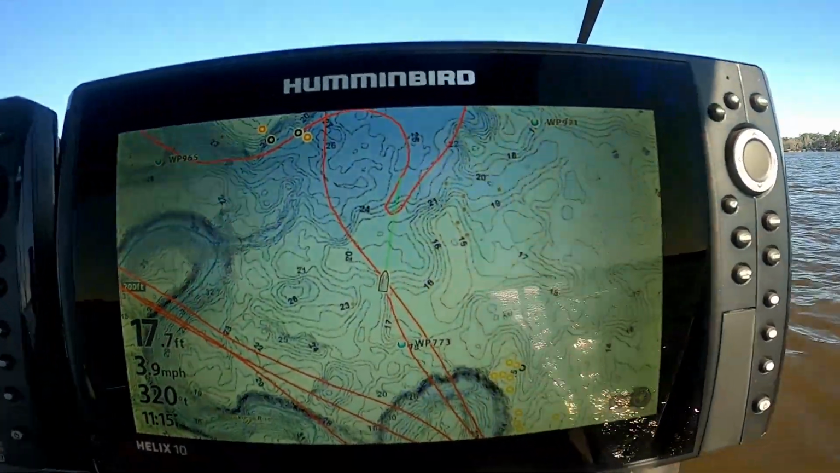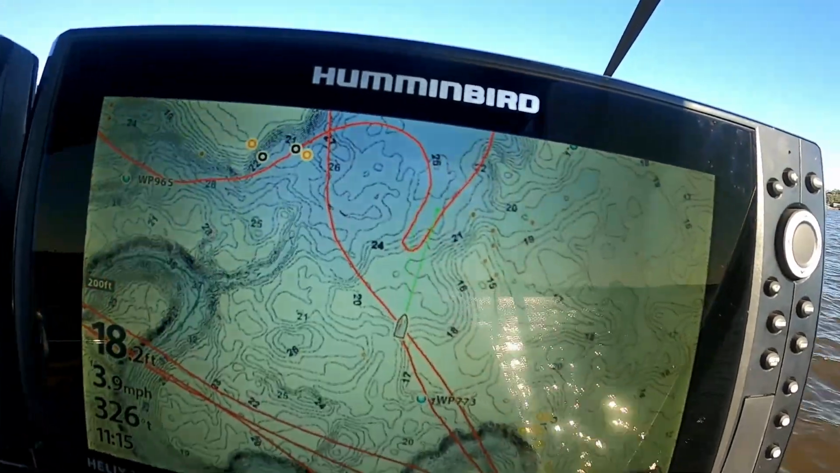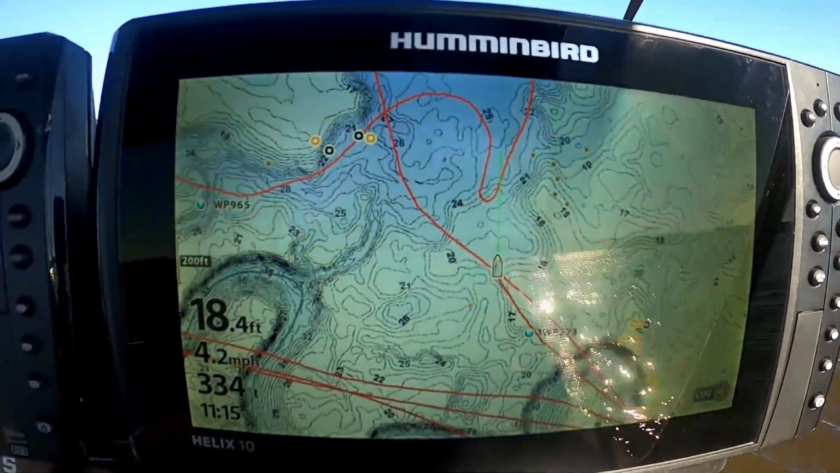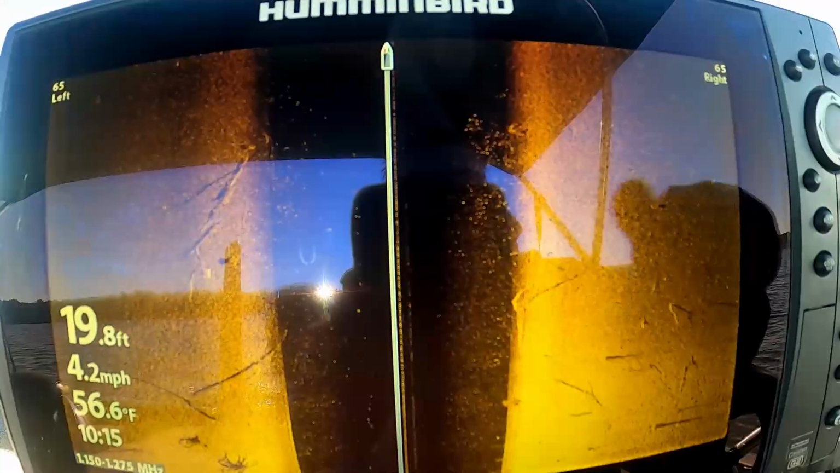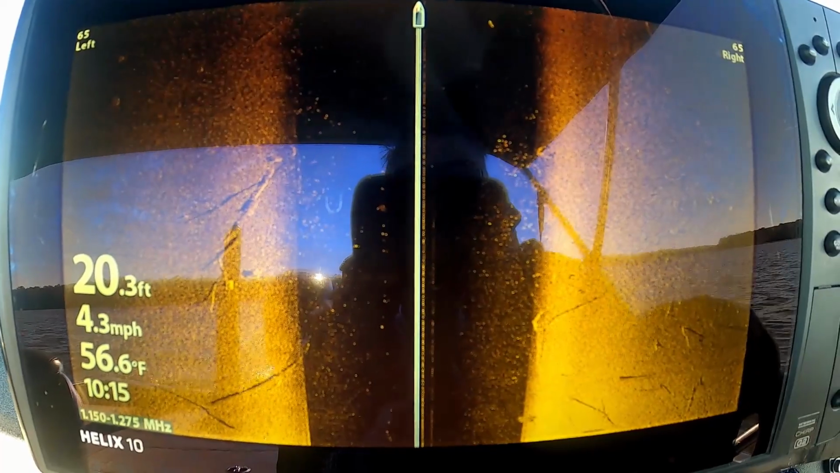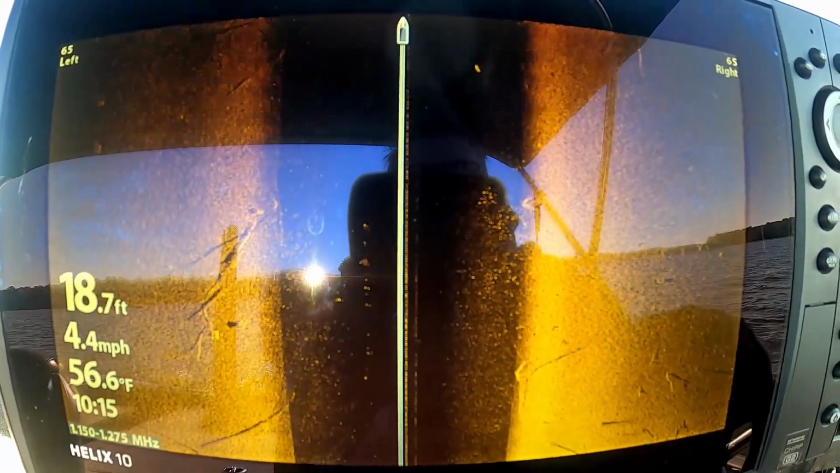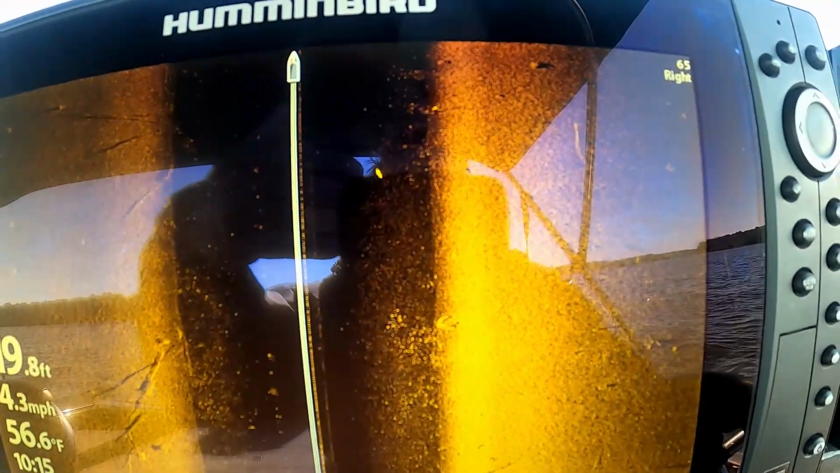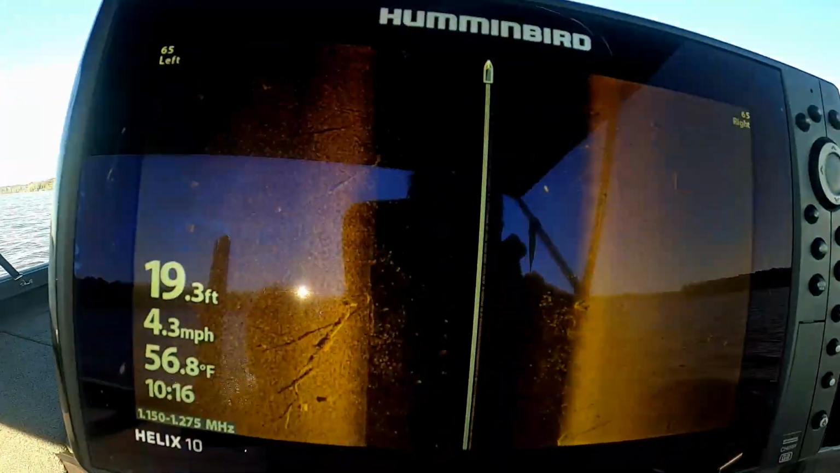See where we're headed here. We're gonna head right over here and start down this contour line, and we're gonna check some of these points, see what we can find on them. As you can see, all these fish on here, this solid cloud of fish, this is all shad. I know I got a little bit of glare here. Maybe when I turn into the sun, it'll block some of that glare for you.